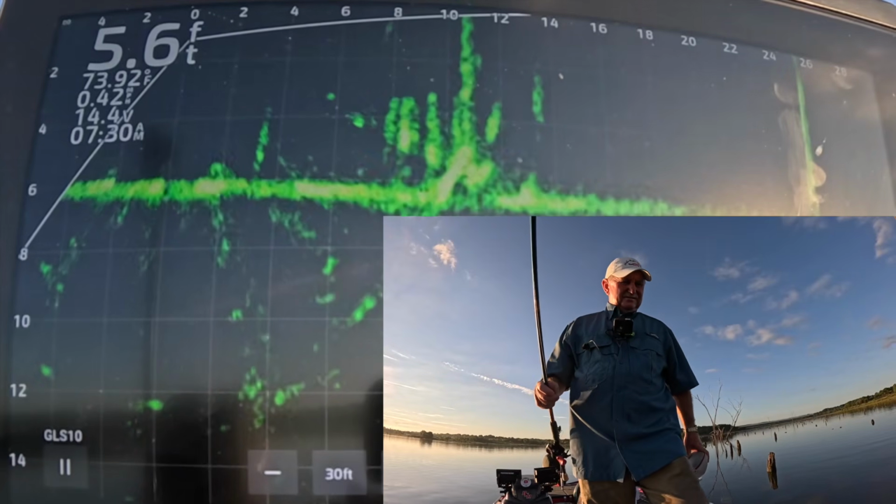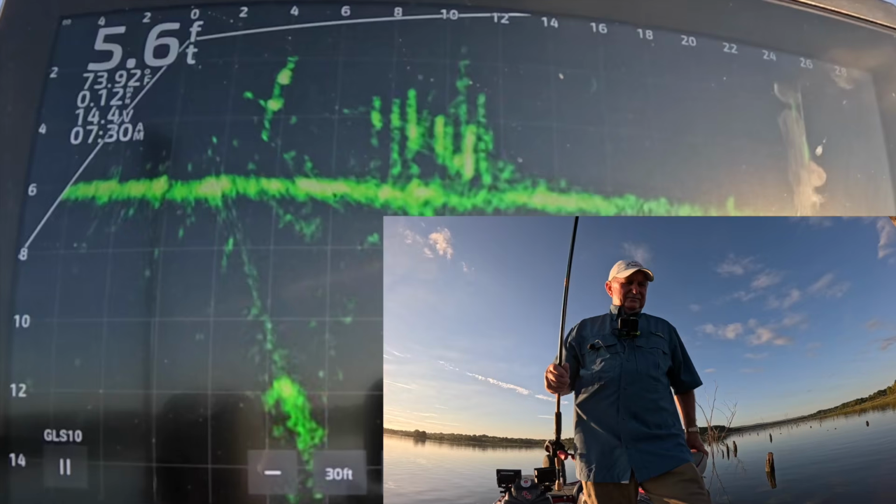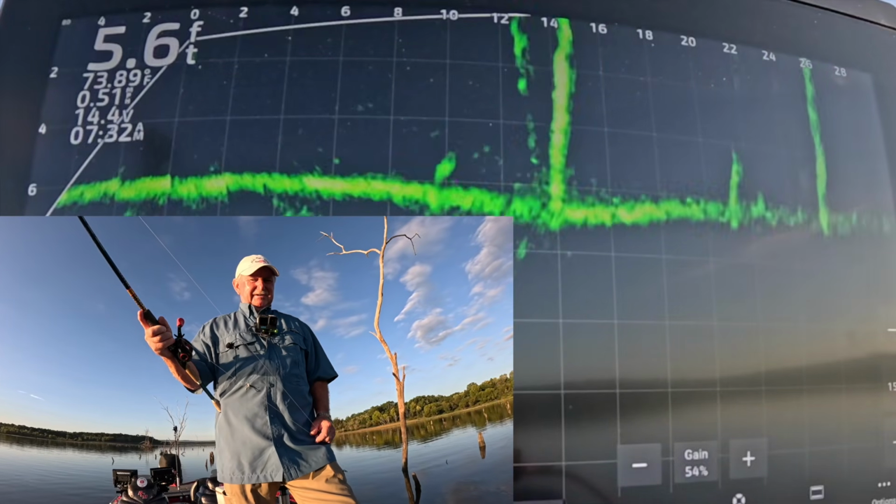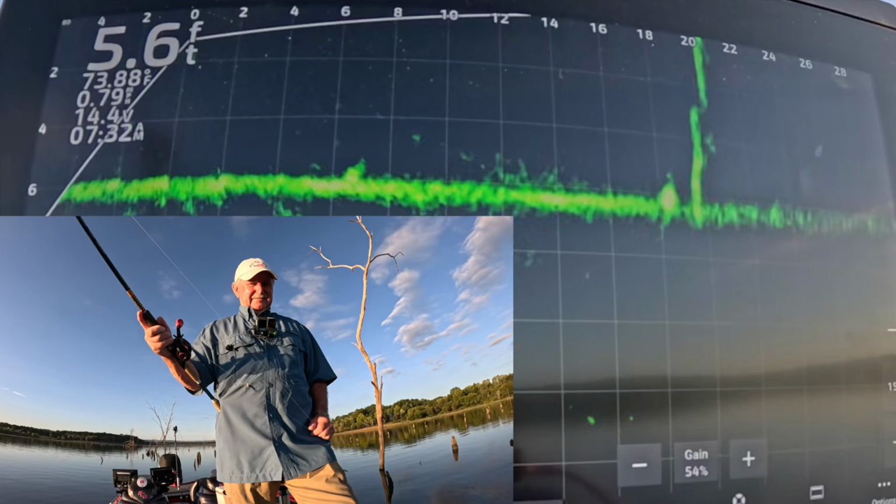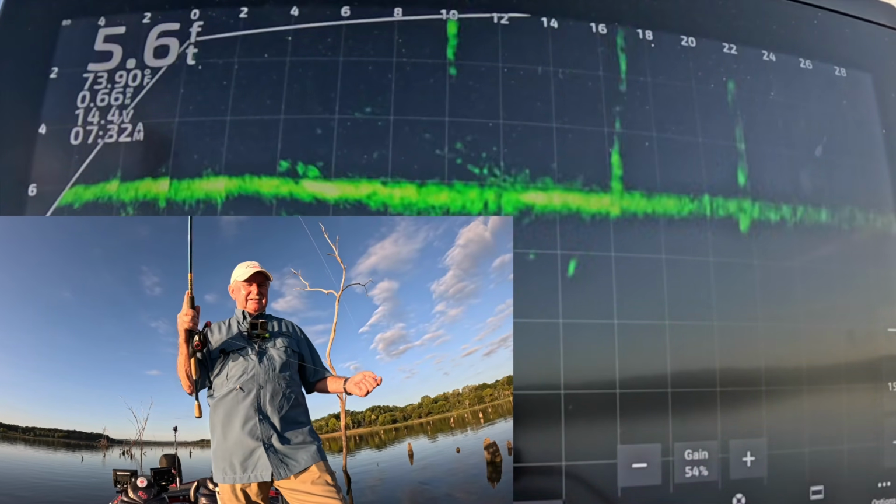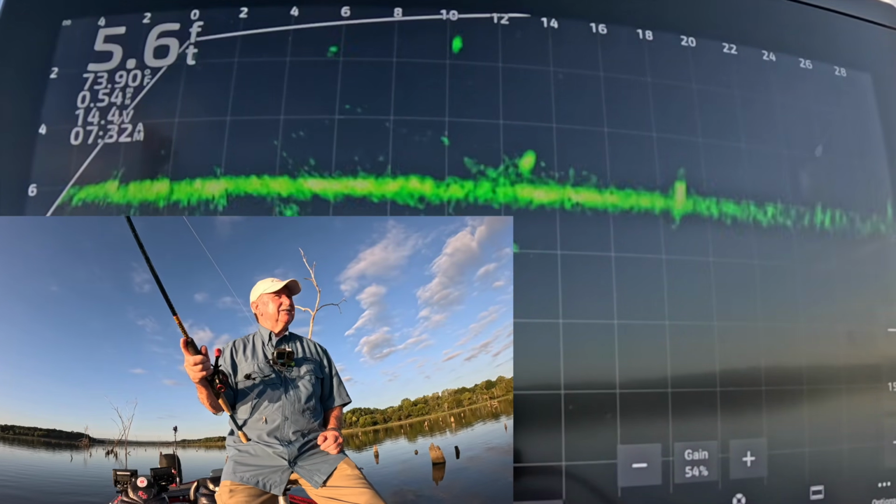He take off. Don't make me go to minnows. I got some left from yesterday. May have to go get in a little deeper water. I was catching them yesterday in about 7 to 9. Only in 5, 6 here.